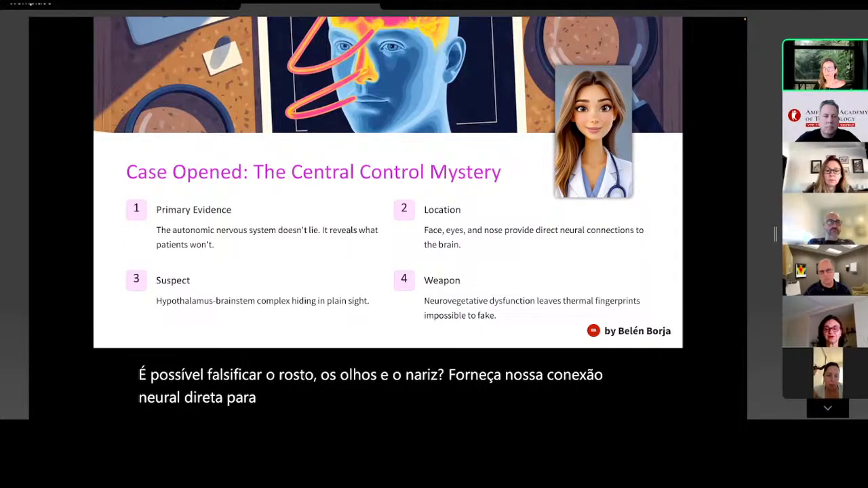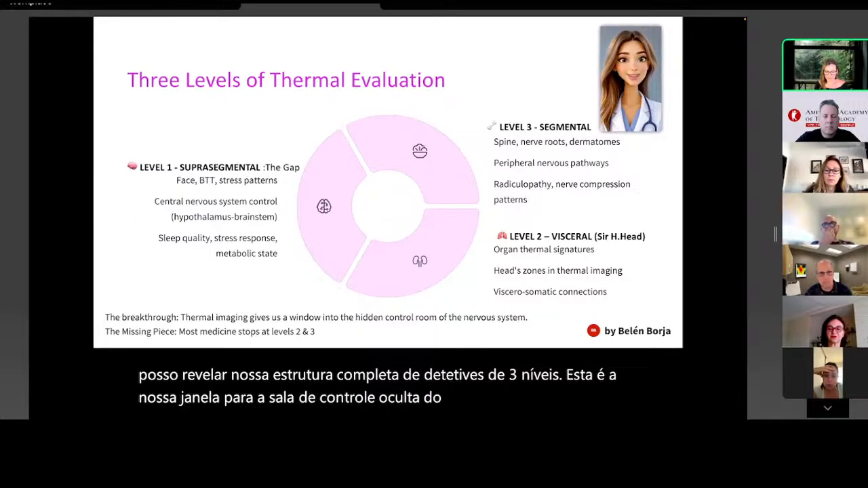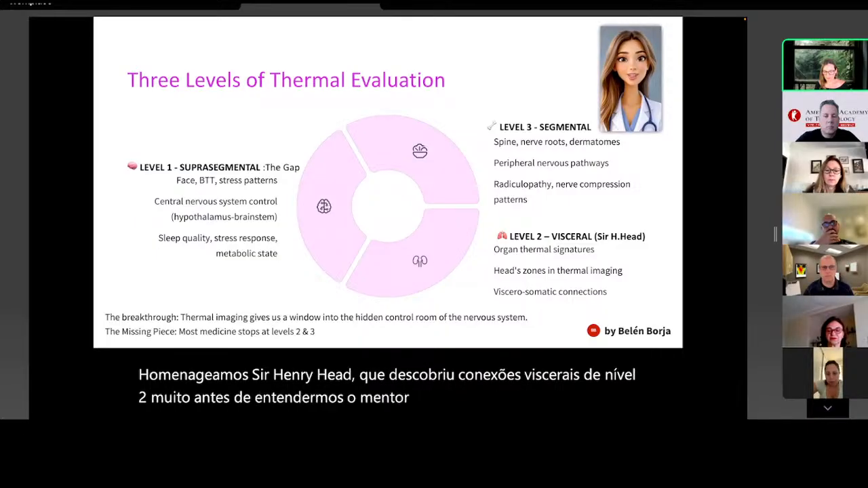Ladies and gentlemen, after following all these historical clues, I can now reveal our complete three-tier detective framework. This is our window into the hidden control room of the nervous system. But here's something important. As true detectives, we didn't present these levels in logical order. We followed the evidence chronologically. We honored Sir Henry Head, who discovered level 2 visceral connections, long before we understood the mastermind at level 1. Level 1 suprasegmental, level 2 visceral.